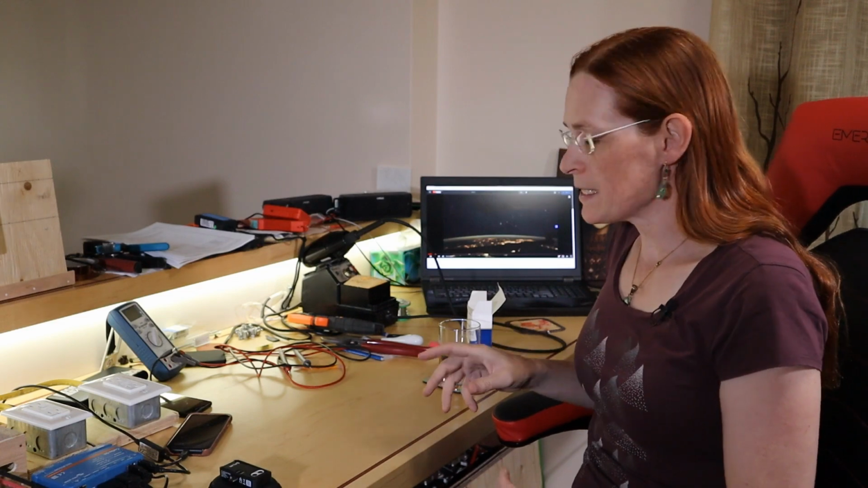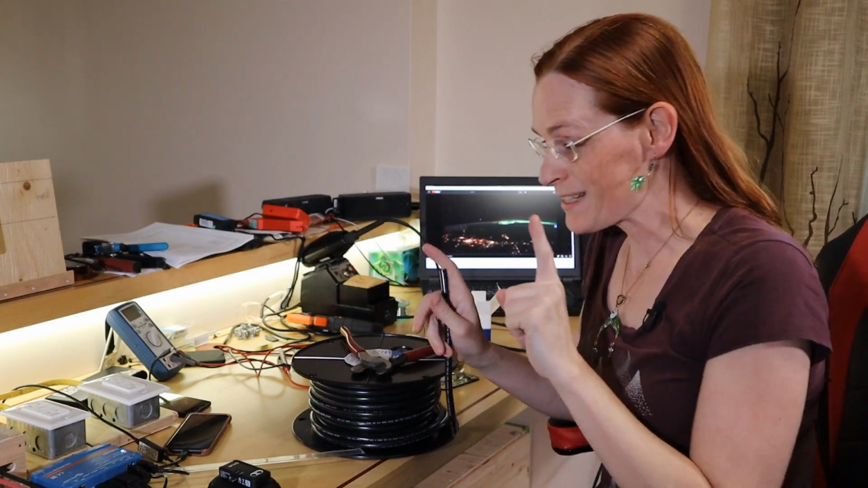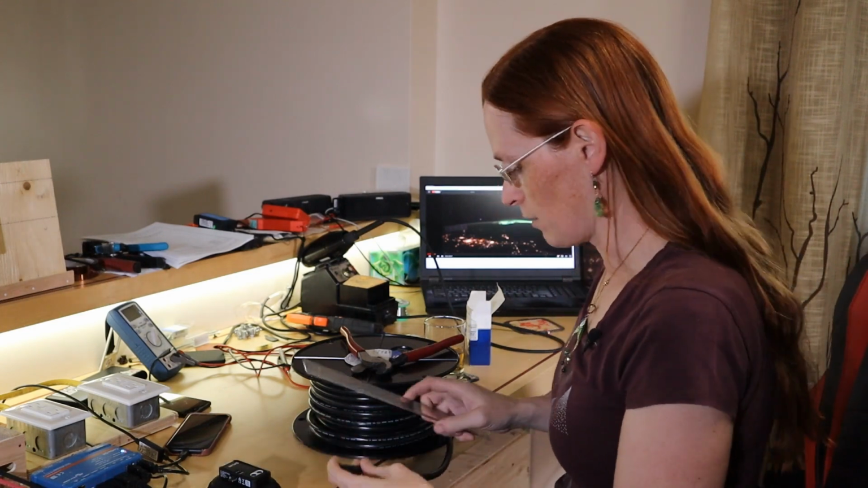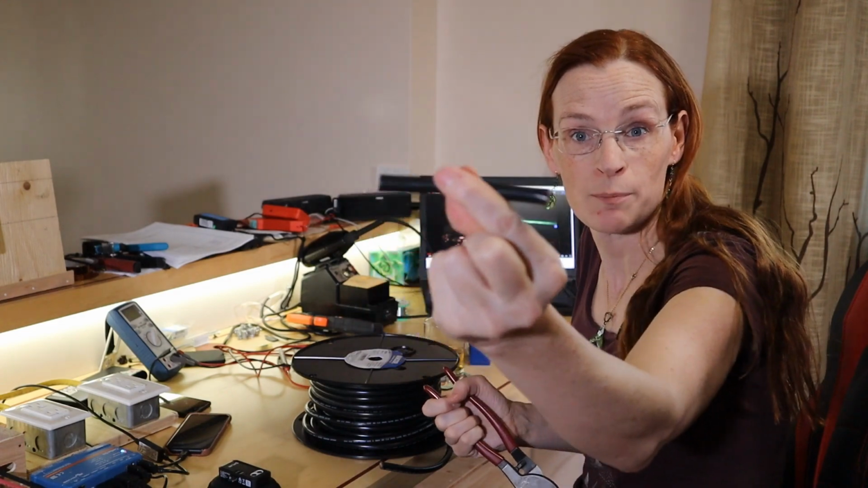Oops, can't see. I need to decide how long to make the jumpers. So I'm going to use the black wire. I have no particular reason to use it, except I made a long run of red, so I'm going to use up some black and help balance it out. That seems about right. There. That's how big our jumper is going to be.